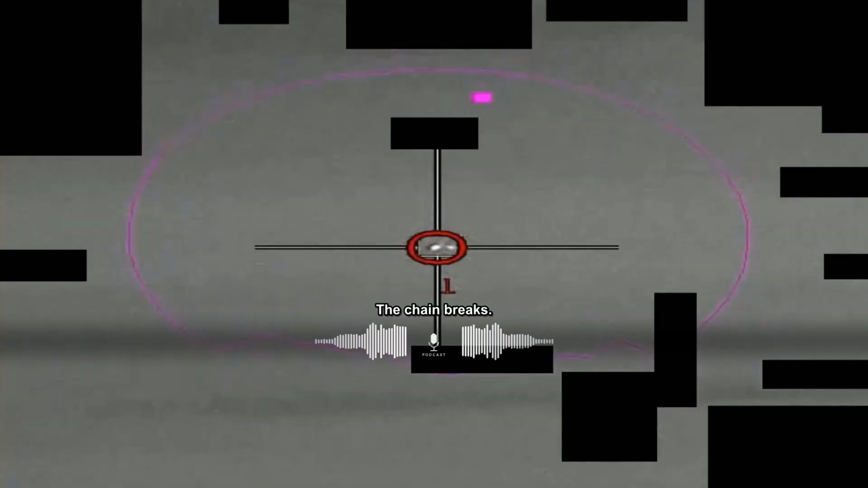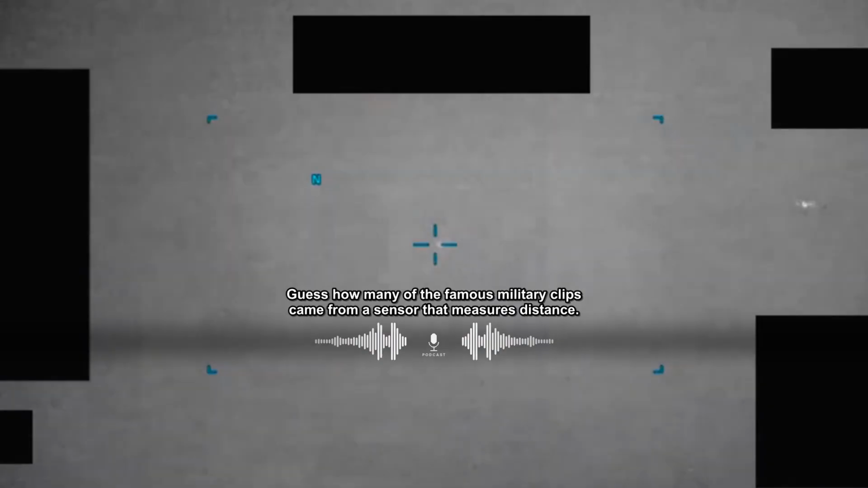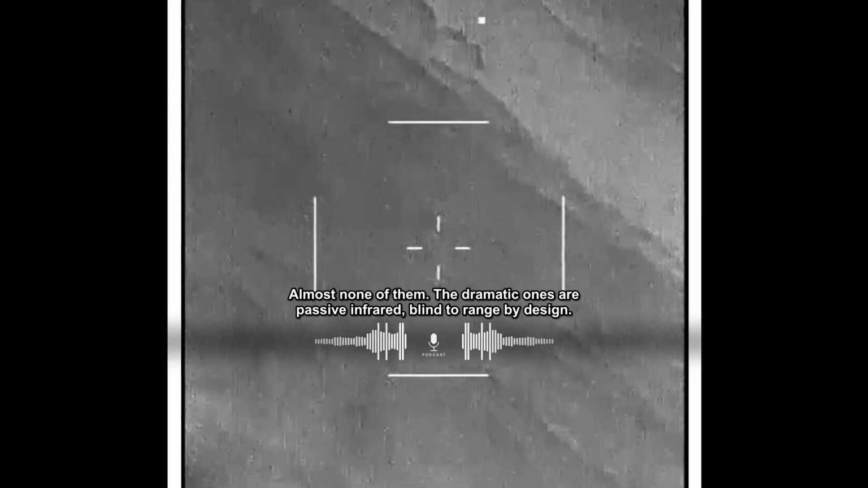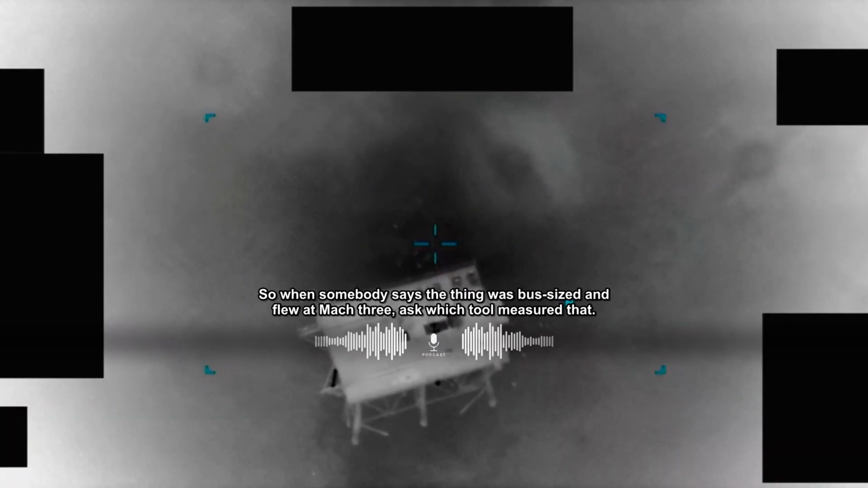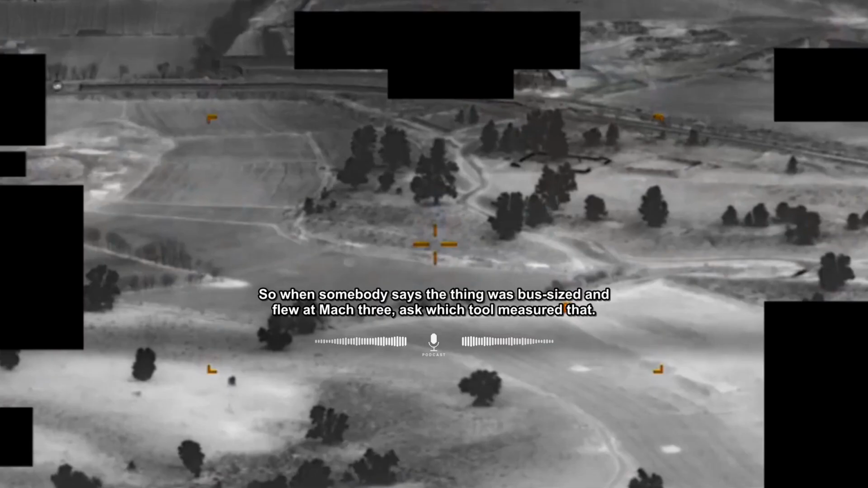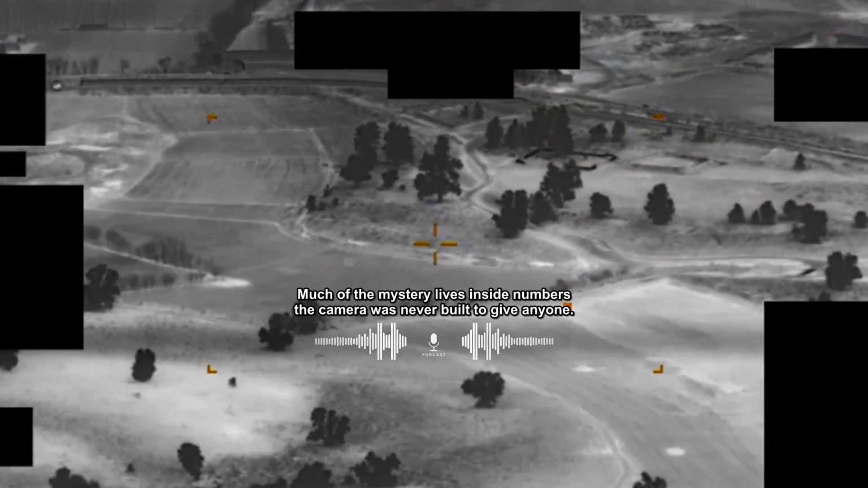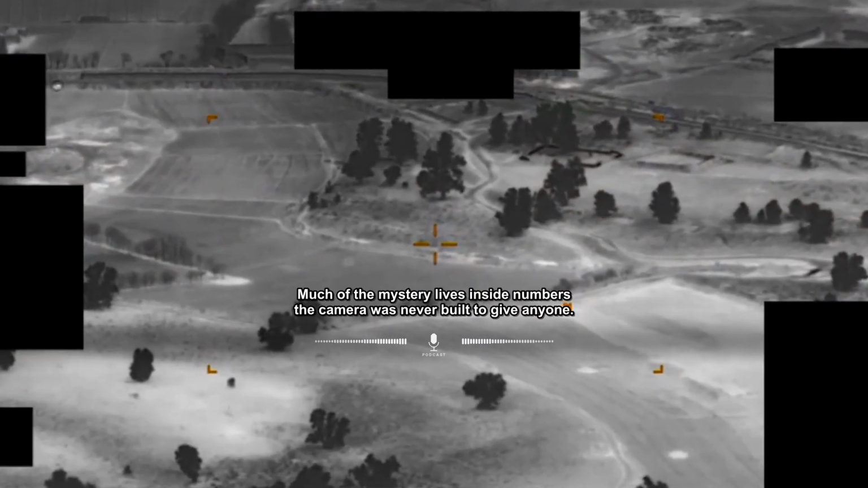Without both together, you have no speed either. The chain breaks. Guess how many of the famous military clips came from a sensor that measures distance? Almost none of them. The dramatic ones are passive infrared, blind to range by design. So when somebody says the thing was bus-sized and flew at Mach 3, ask which tool measured that. Much of the mystery lives inside numbers the camera was never built to give anyone.